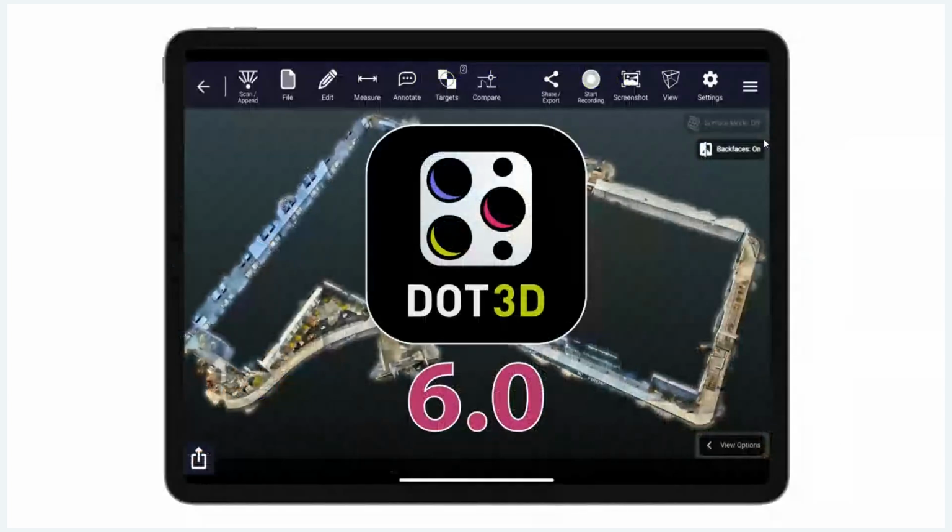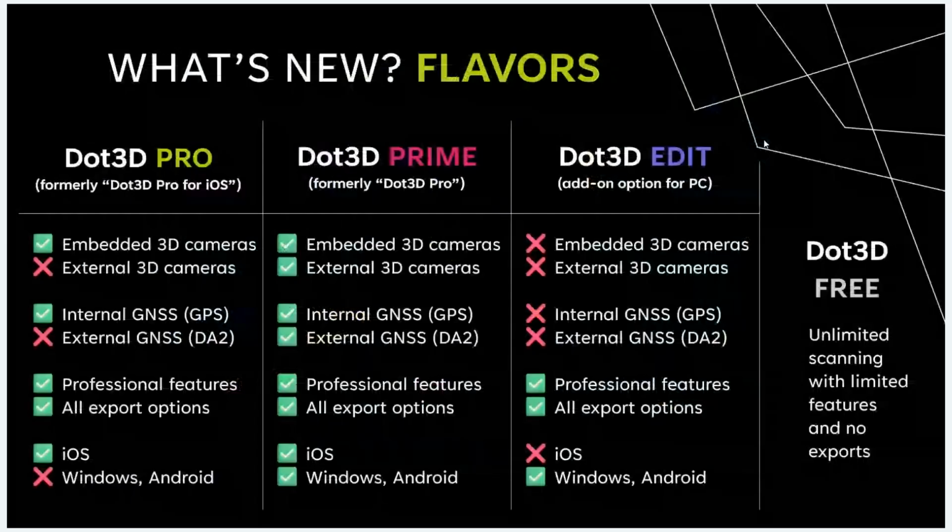So with that introduction and overview of some of those logistical changes complete, we're going to move into the meat of the presentation here, where we talk about Dot3D 6.0, in particular, what's new and what's changing with this new 6.0 launch. So first off, the versions or the variants that are available to you are being modified a bit. I want to take a minute just to digest this and help explain to you what's changing in terms of the names, the brand, and the feature set.